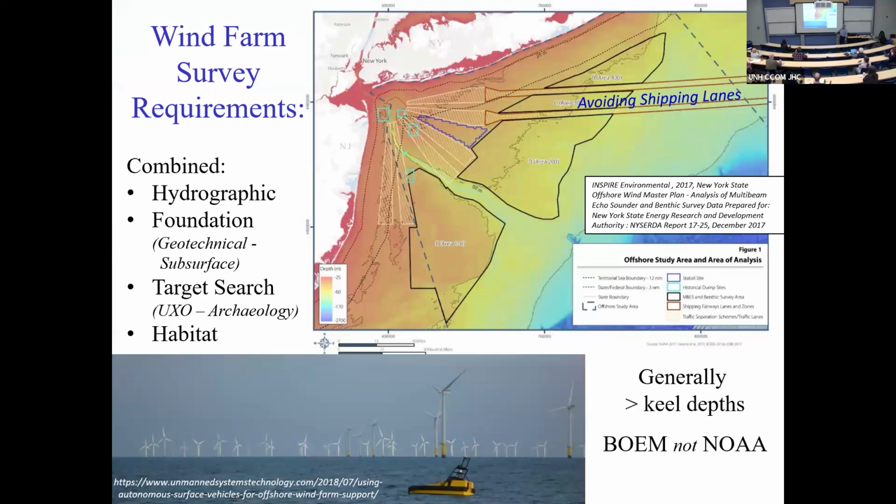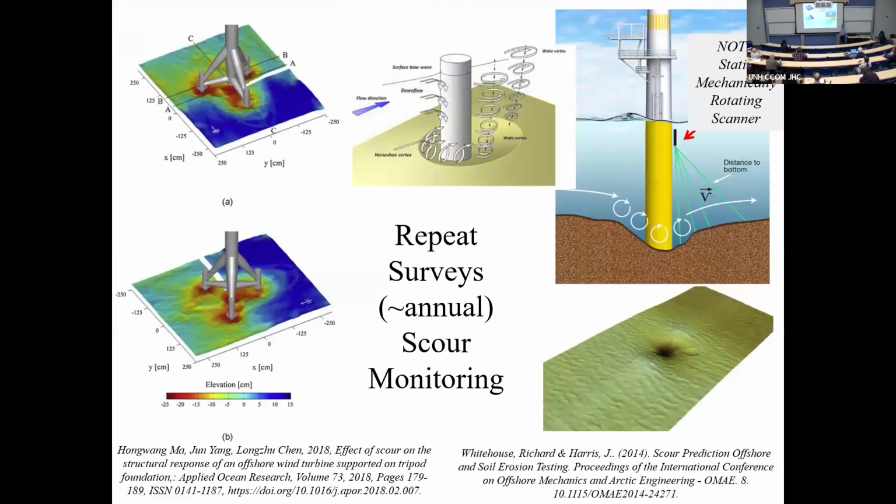And of course, wind farms have exactly the same problem. It might be a little bit on pause at the moment with this administration, but it'll come back. It's enormous in the North Sea and in the Baltic. And the issue they have, of course, is scour. And there's a requirement to survey all the cable routes, all the bases of all the foundations, at least once a year, whether you're in the UK, the Danish, the Dutch sector.